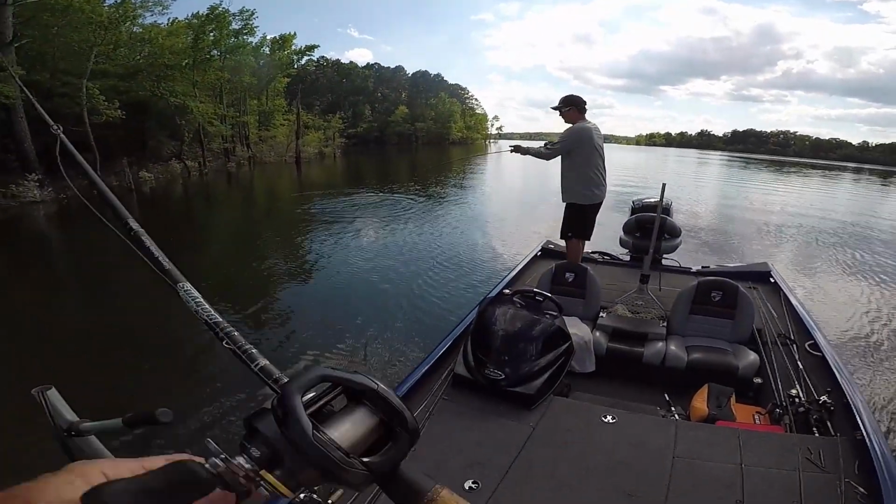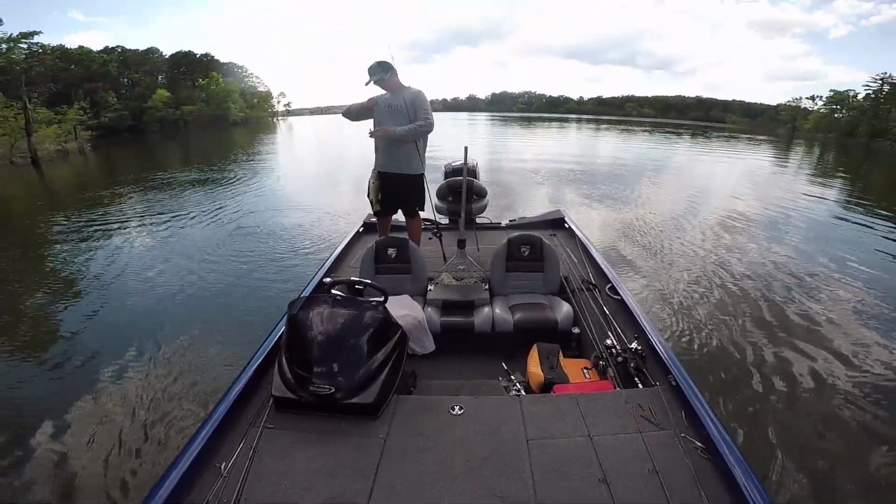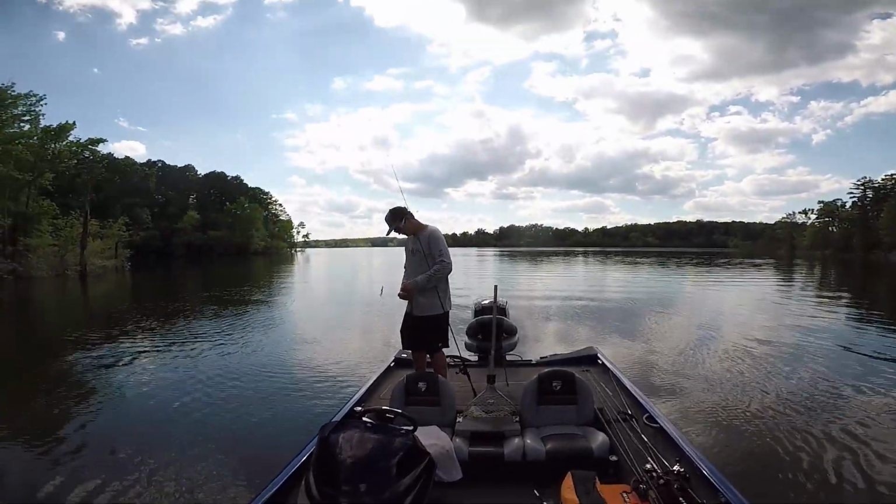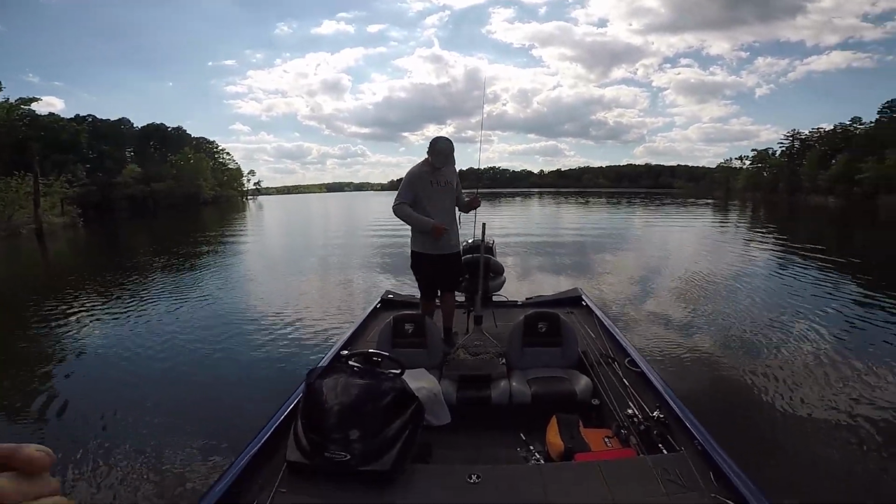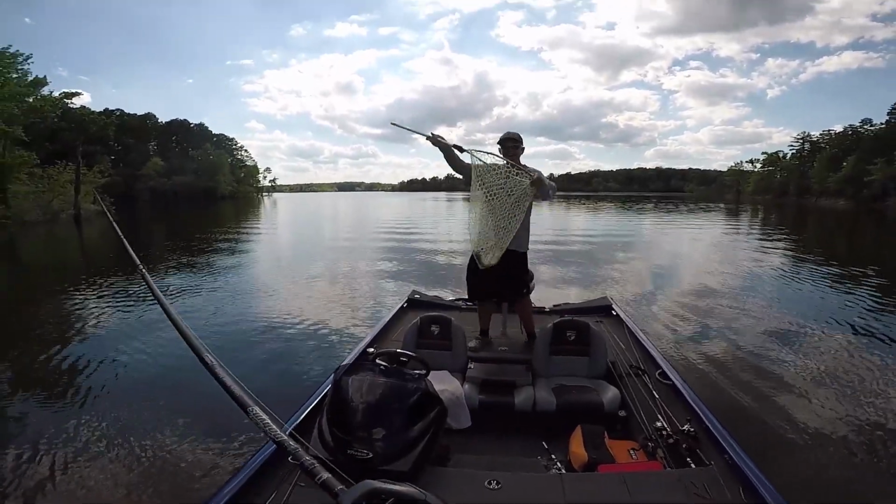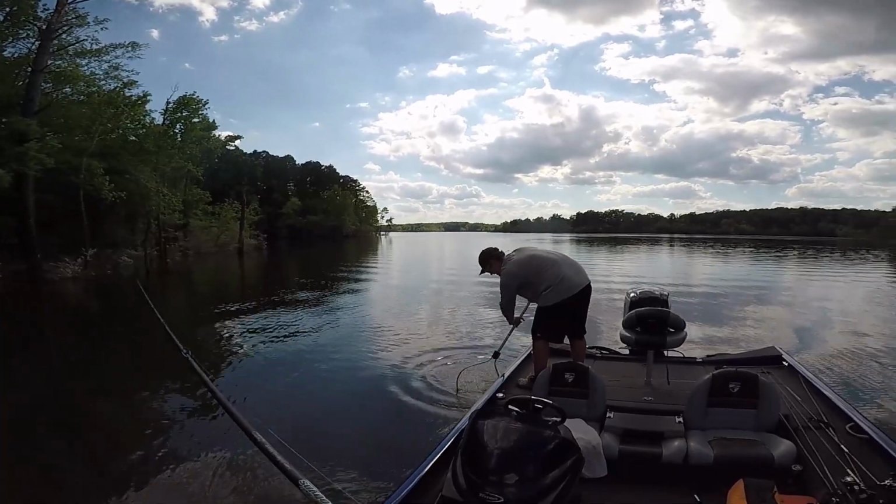Guys, we switched to baitcasters and Texas rigs because we were losing so many fish on the shaky heads because they were jumping and throwing them. So we switched to baitcasters to see if it's going to increase our odds. There you go. You just can't hold on to him. He's dropped both hands in the net. All right, that's what you call netting them out.